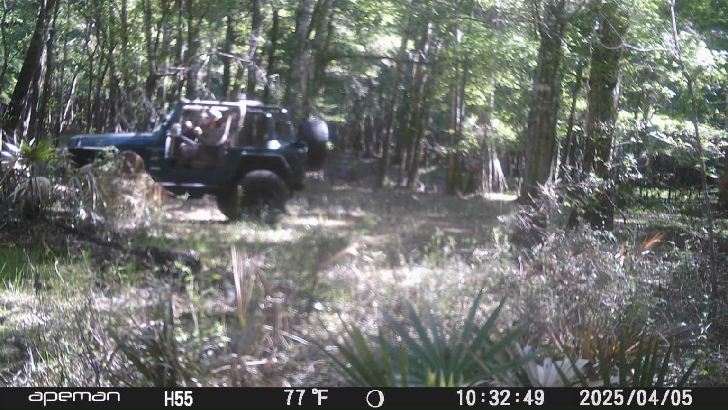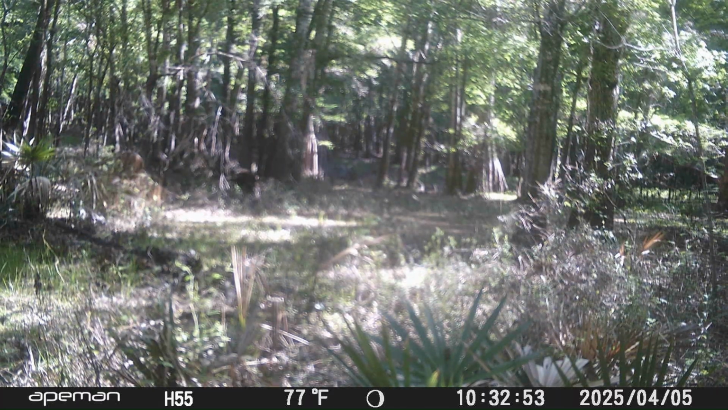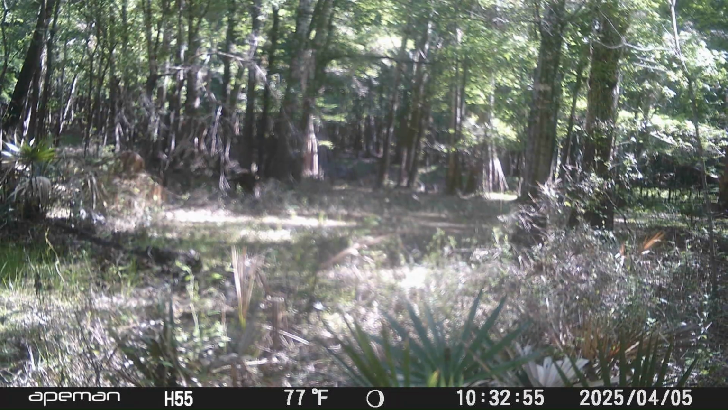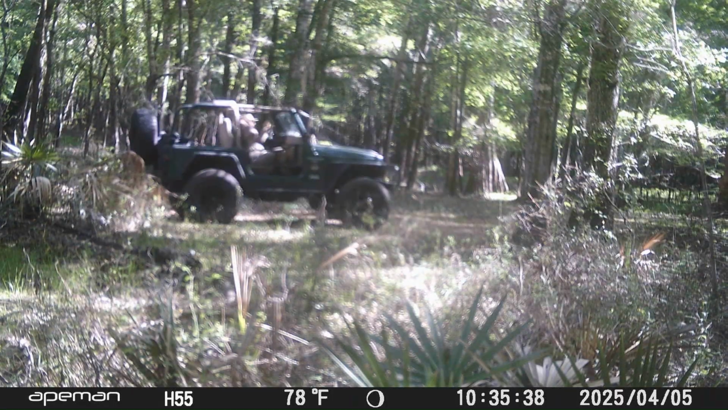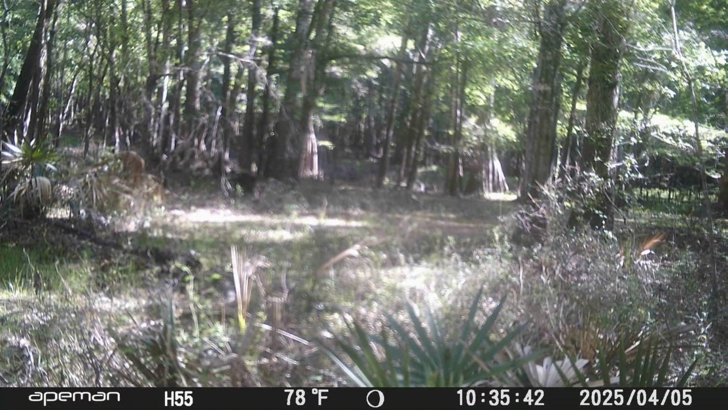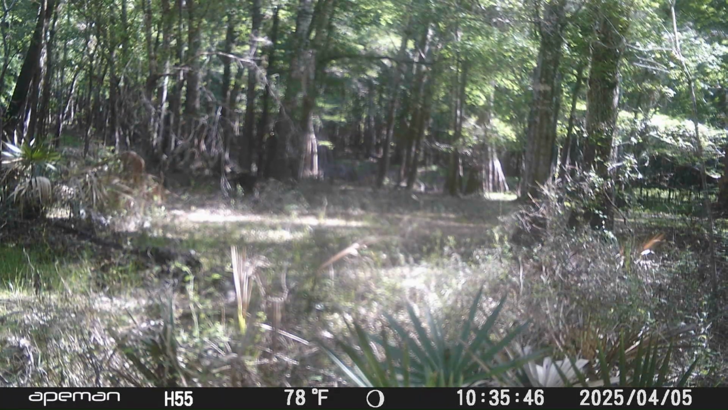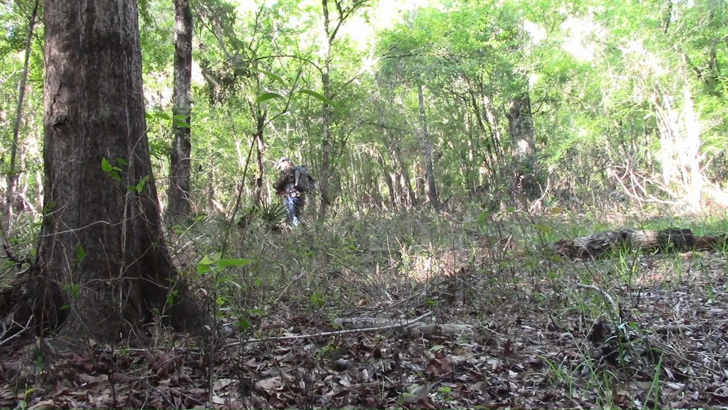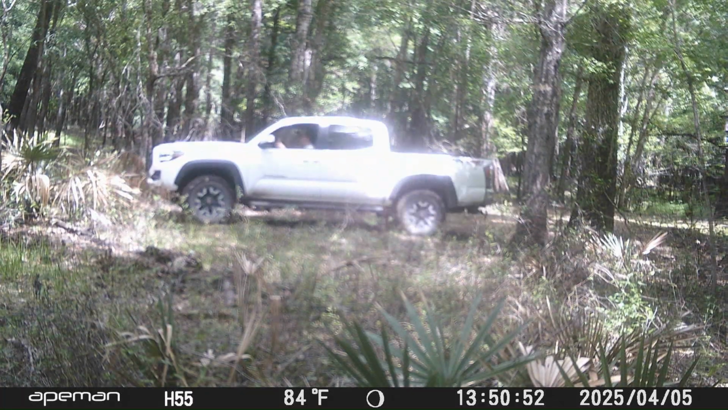Another Jeep. There's that same white truck.